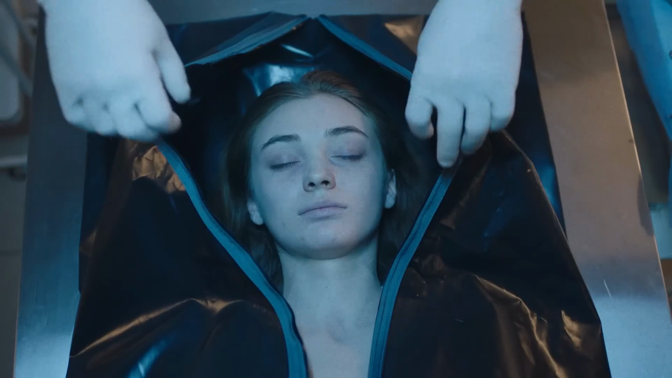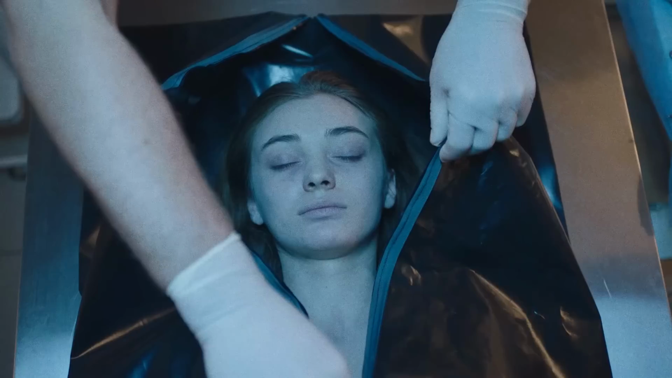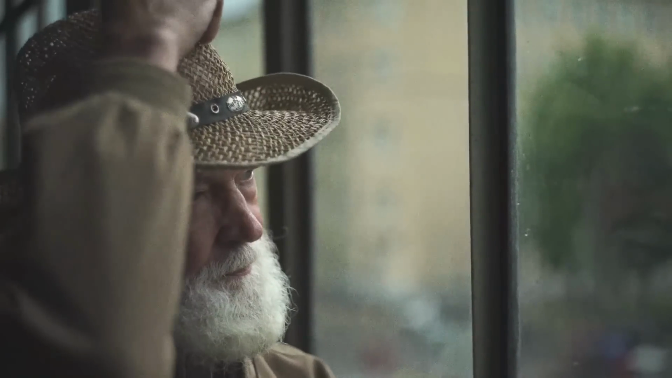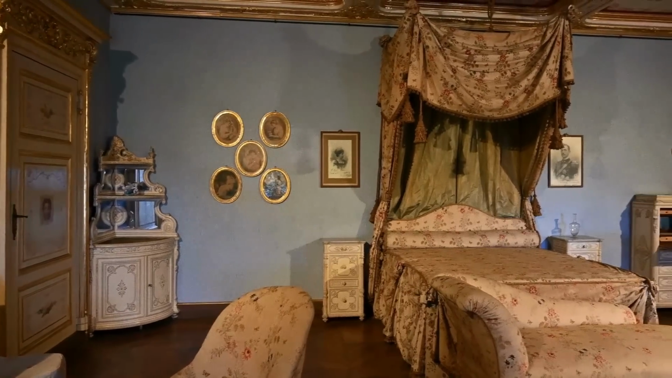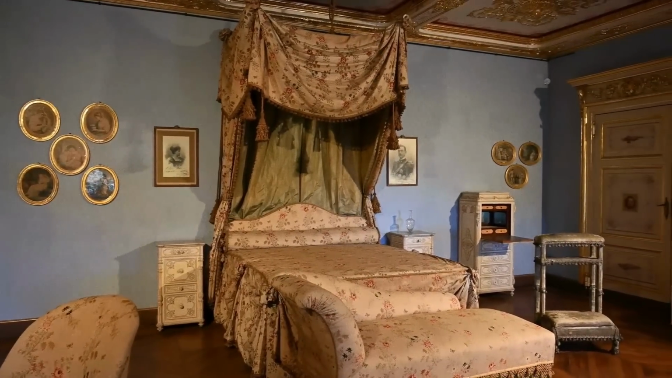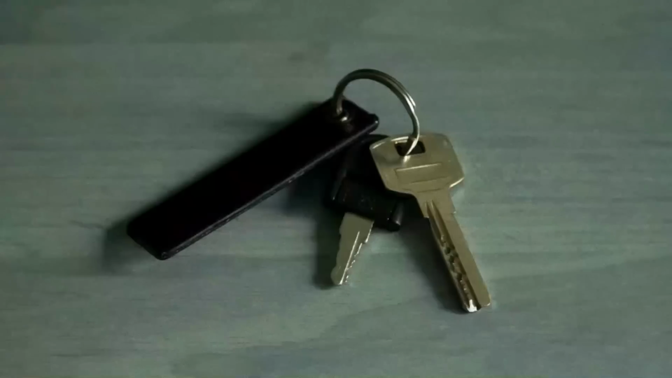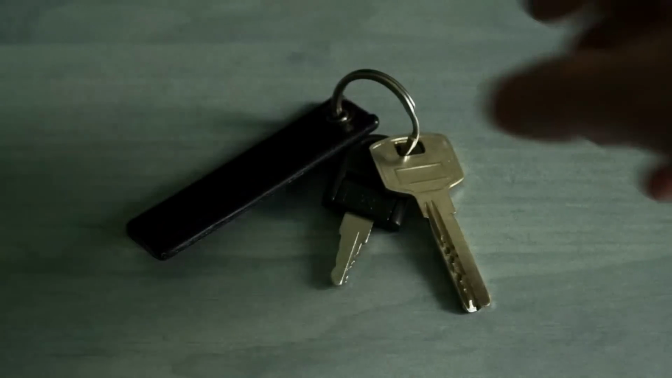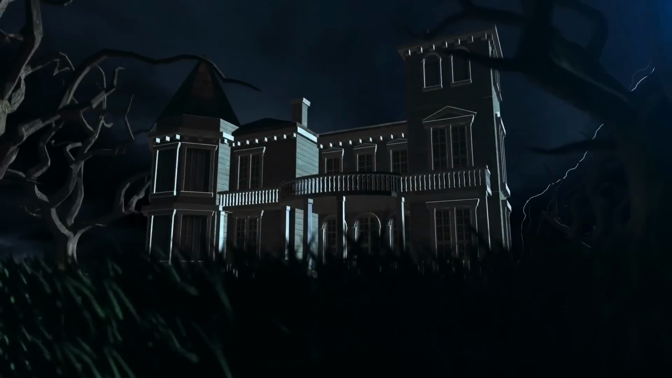Tragically, her mother died under suspicious circumstances inside the home. Soon after, her grandfather became convinced that something evil was in the house. Without explanation, he sealed his bedroom, hid the key, and left, never returning. For 6 years, the room remained locked until one day the key mysteriously appeared on the living room table, with no clue as to how it got there.